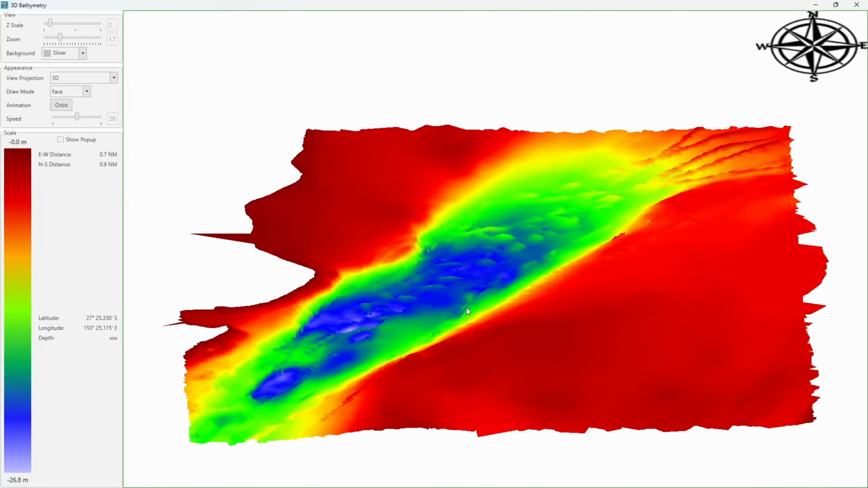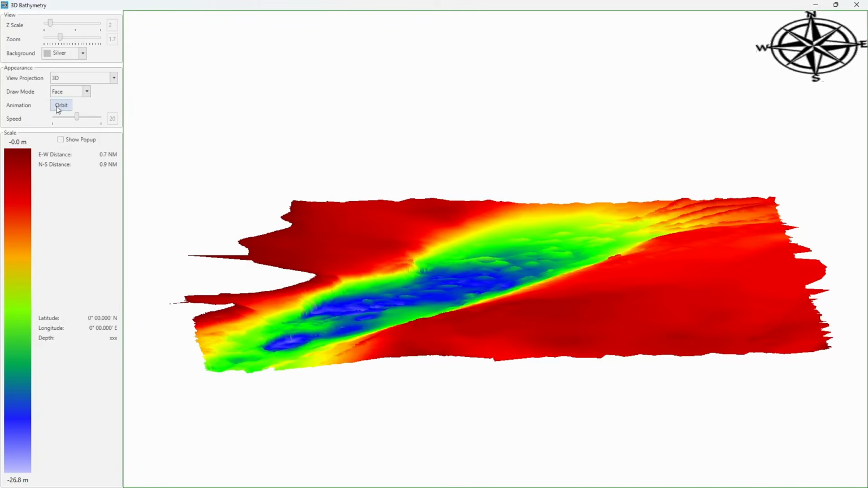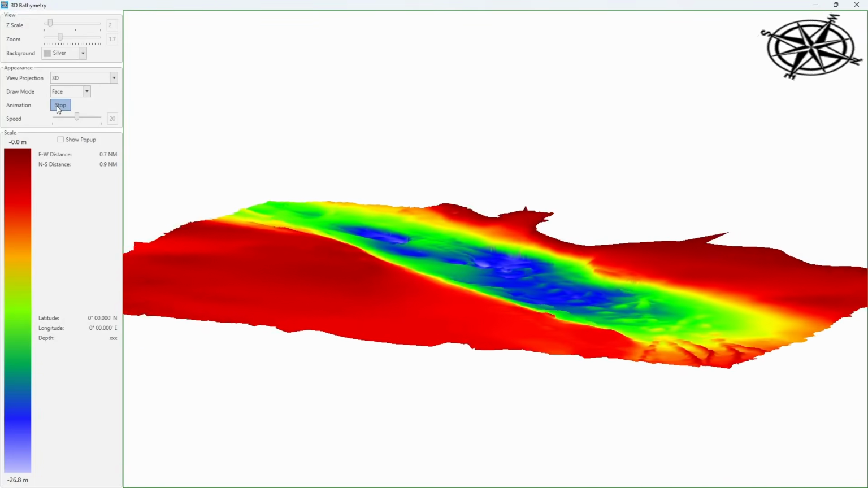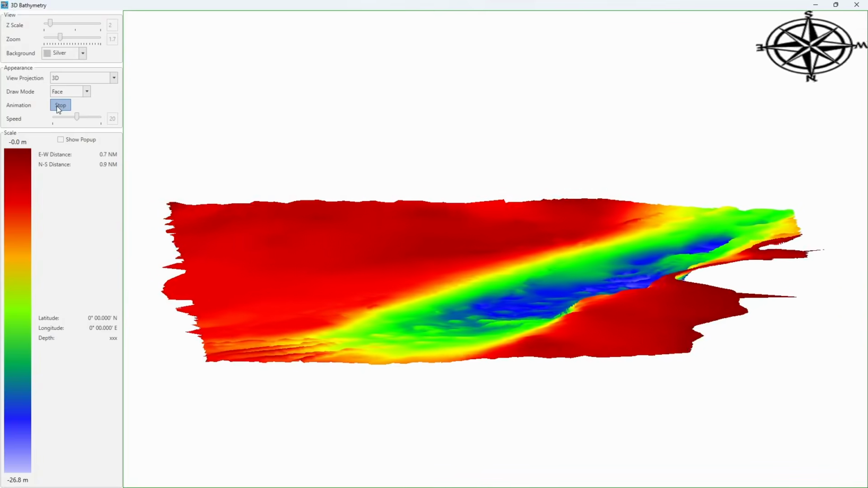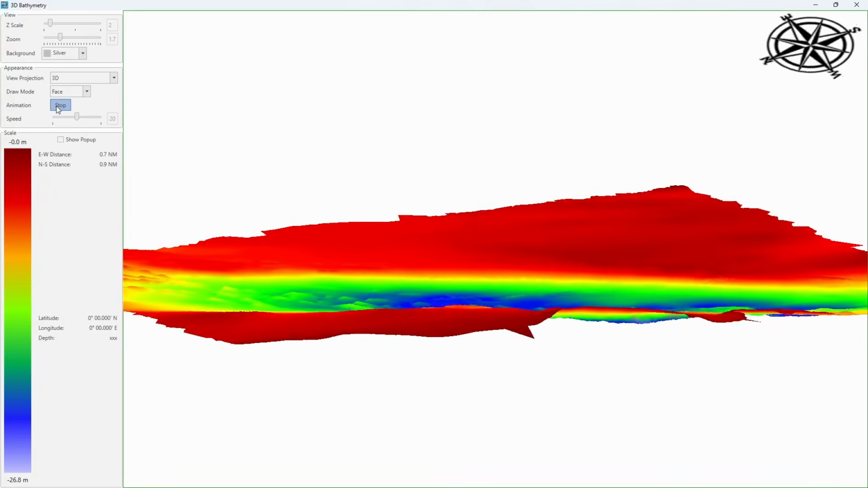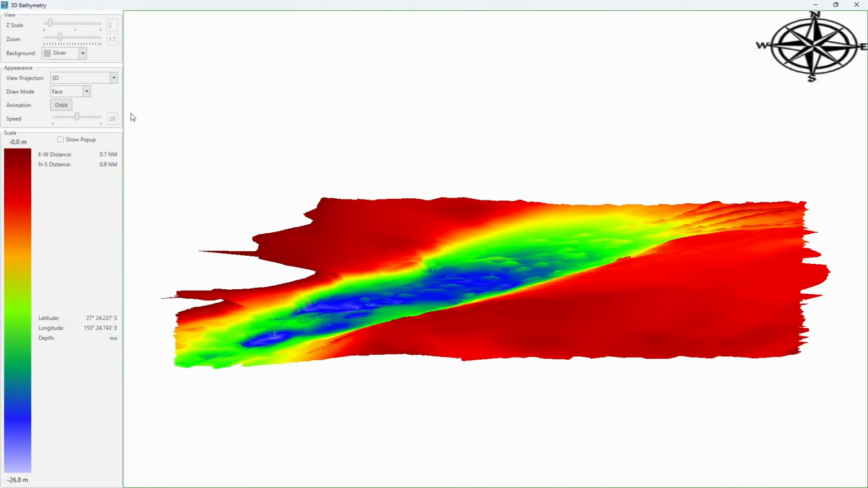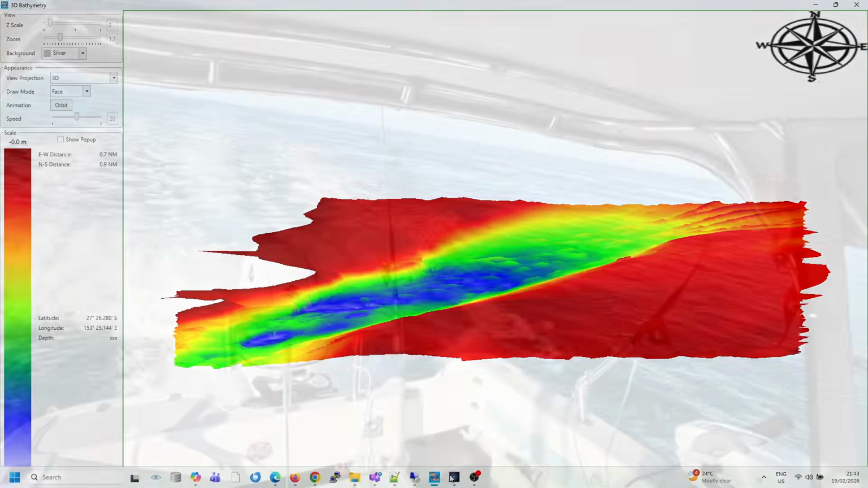Finally, reducing the vertical exaggeration back to normal and changing the viewing angle so it's more akin to something you're familiar with, like looking at the ground topology from the top of a nearby hill. And this orbit gives you a real-world view of the structure.